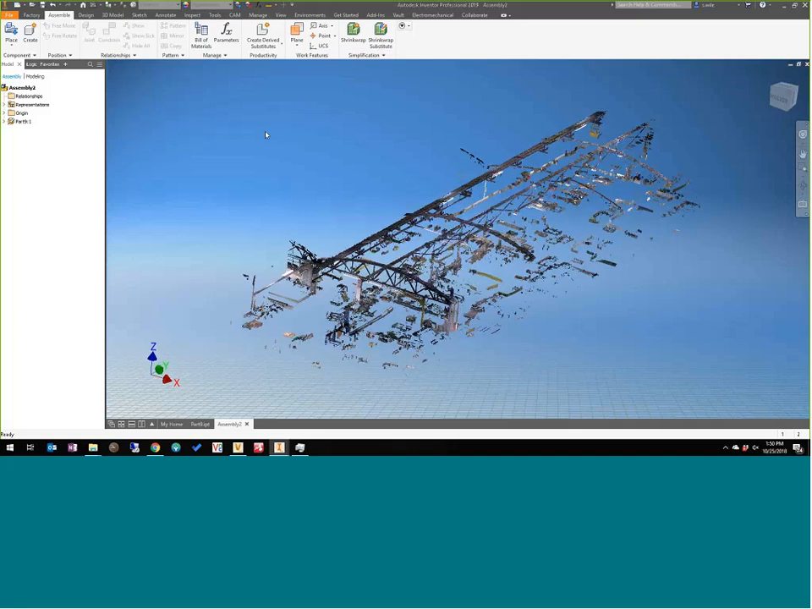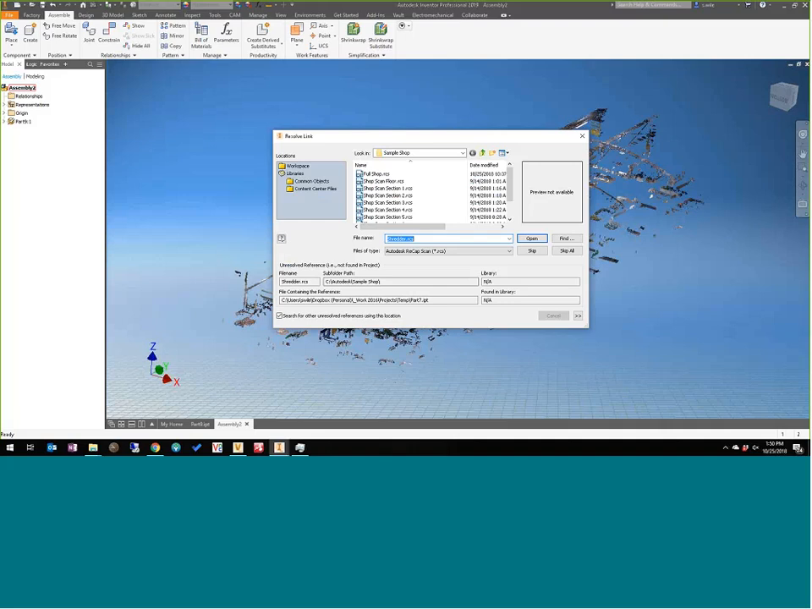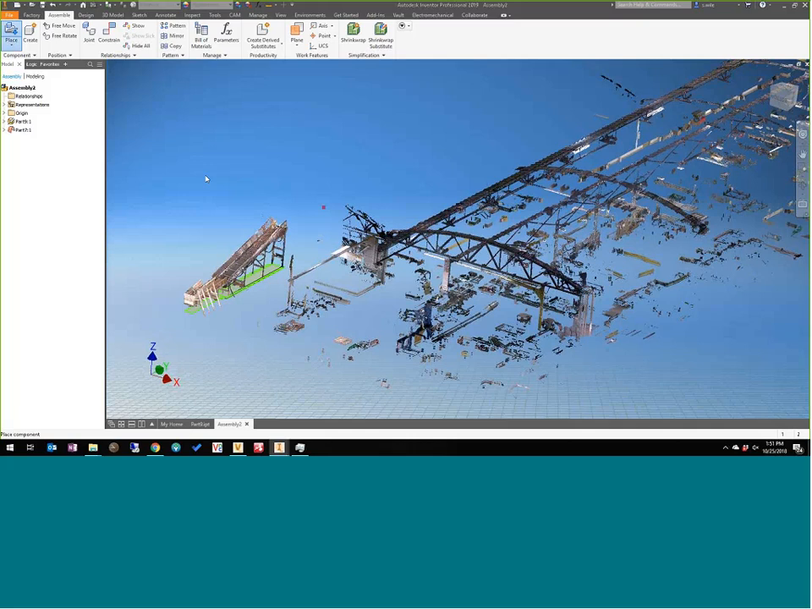There's my factory, and then I'll place, I think it was part 7. Yep. Open. And they should share a common 0, 0.